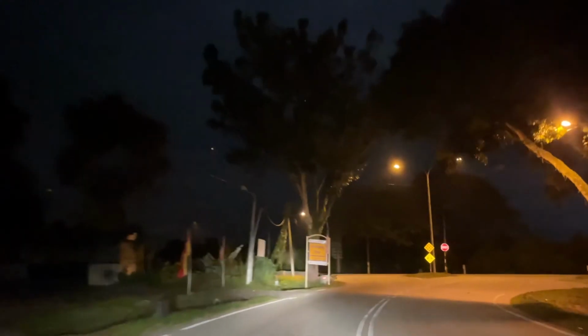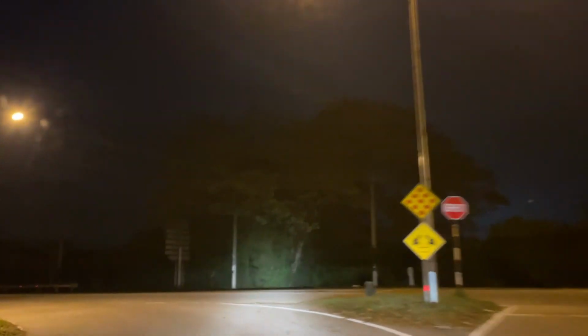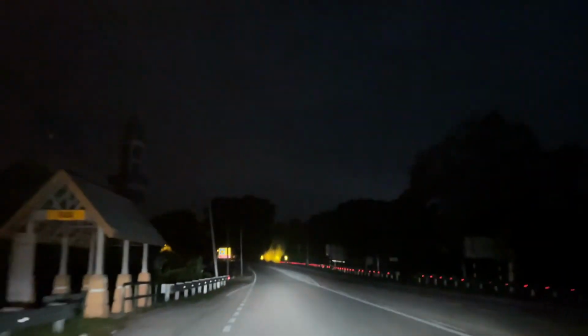This warung is closed. It used to be that all this place was where all the night birds would come out to. I meant all the night owls, like myself, for example.